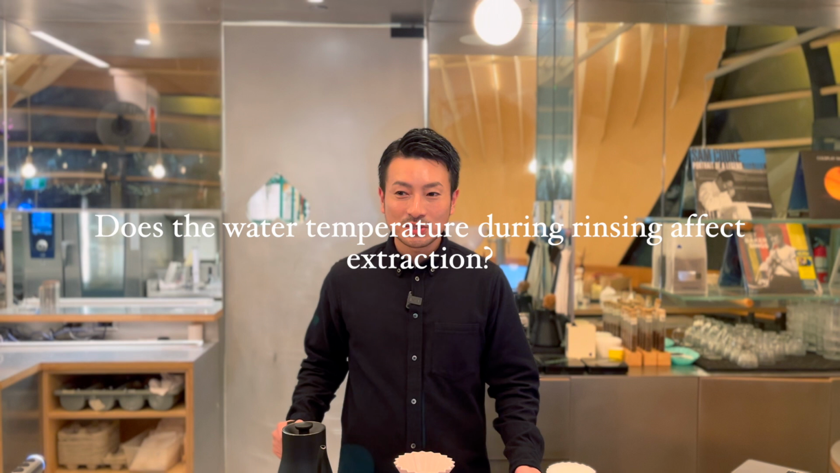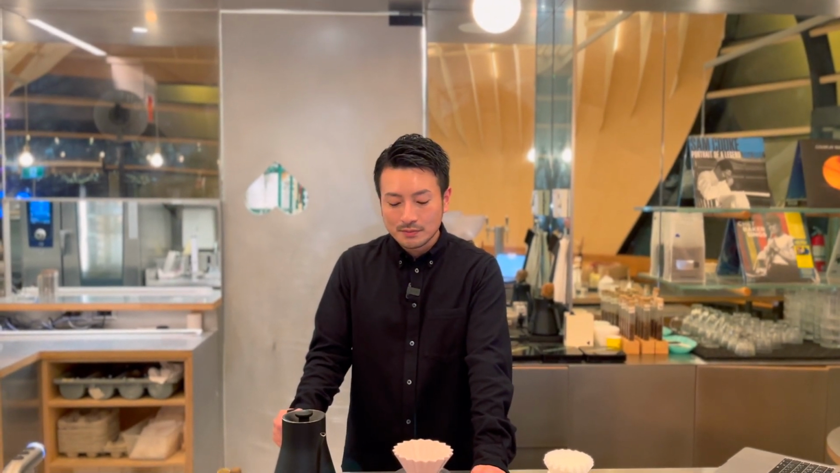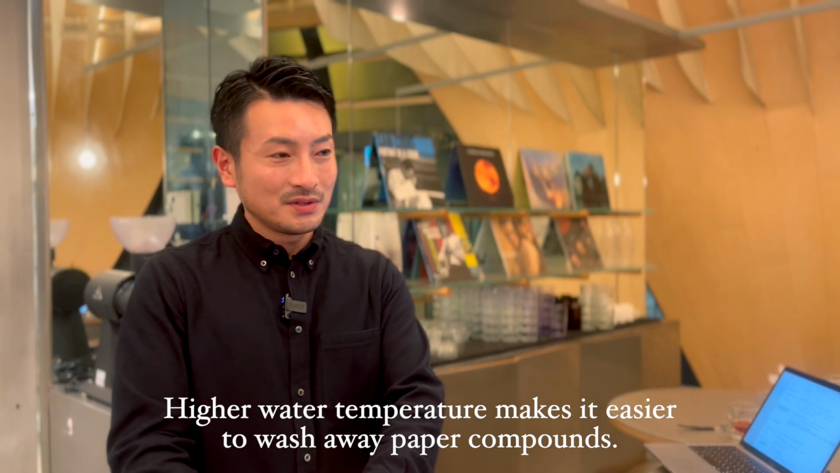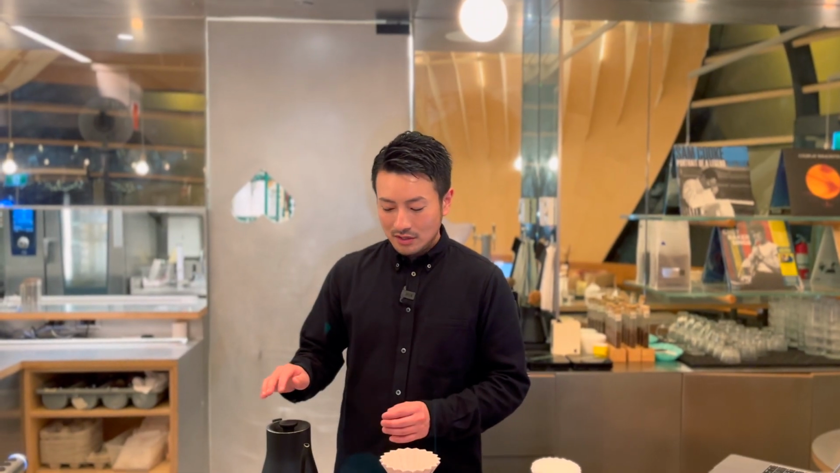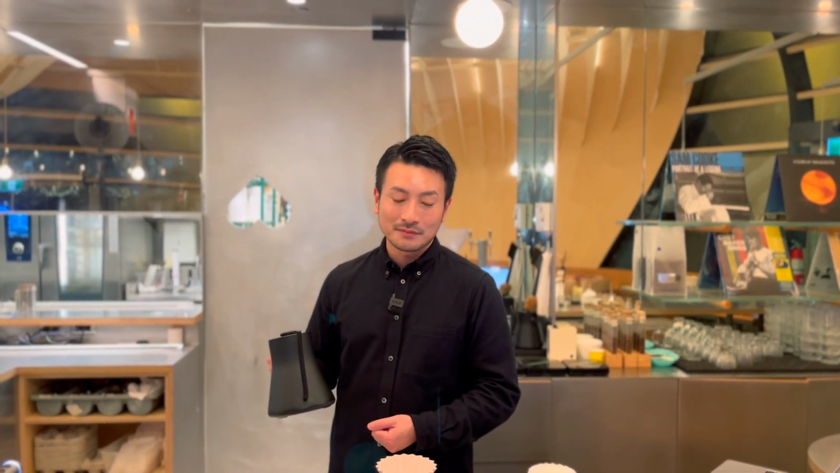Does the water temperature for rinsing matter? My answer is yes. We should use hot water to rinse your paper filter. Why? Because hotter water dissolves compounds more easily and removes the paper smell more effectively. Think about it this way. If you rinse with cold water versus hot water, it not only affects how well the paper smell is removed, but also changes the temperature of your dripper.